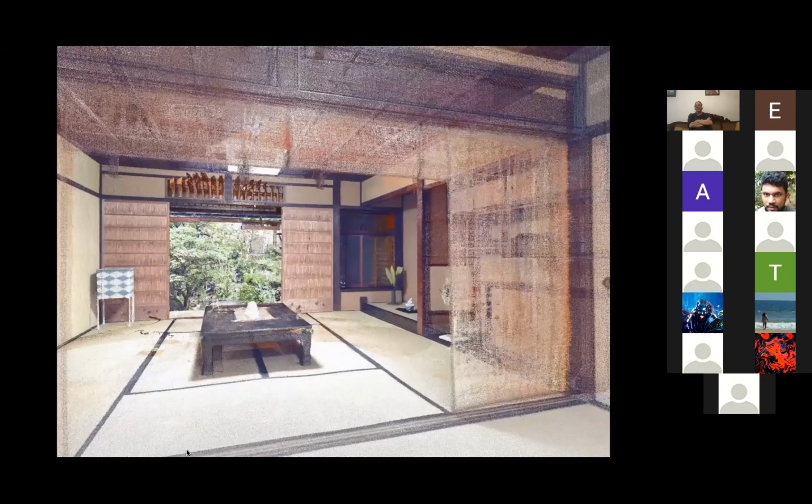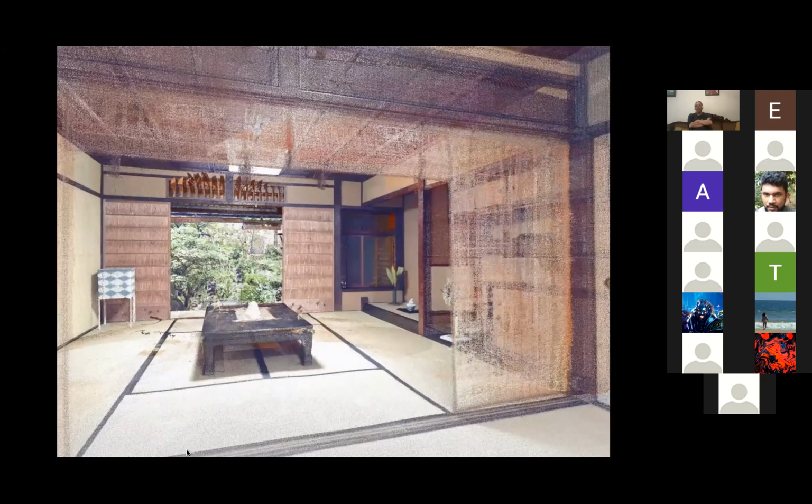The other nice thing about point cloud models is you can walk through walls without hurting your head.